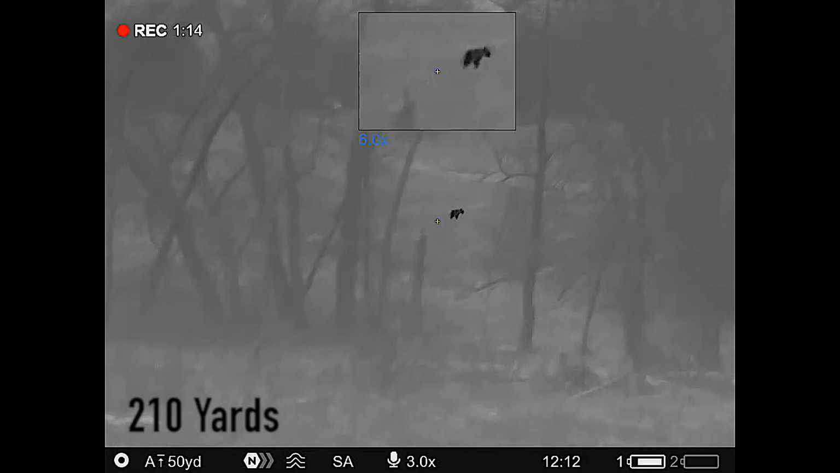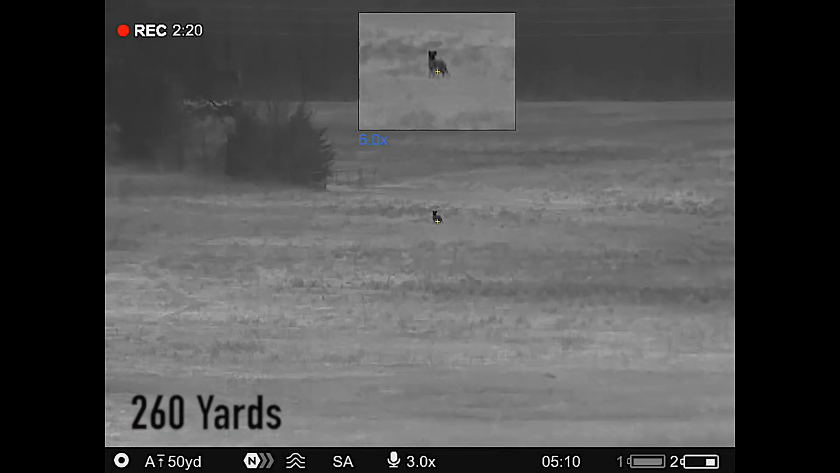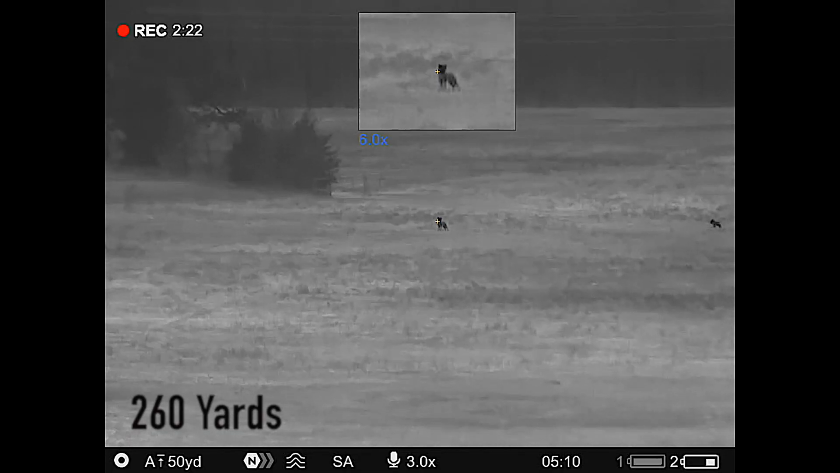They also included the laser rangefinder with this XG model, and you're really going to like it if you're a longer range shooting person. You want a Pulsar optic. The dislikes are going to be the same as all the other Thermions, and we've talked about it very often, is the fact that it's got proprietary batteries. A lot of people shy away from proprietary batteries, meaning that these are batteries that are made by Pulsar that you have to purchase from Pulsar.